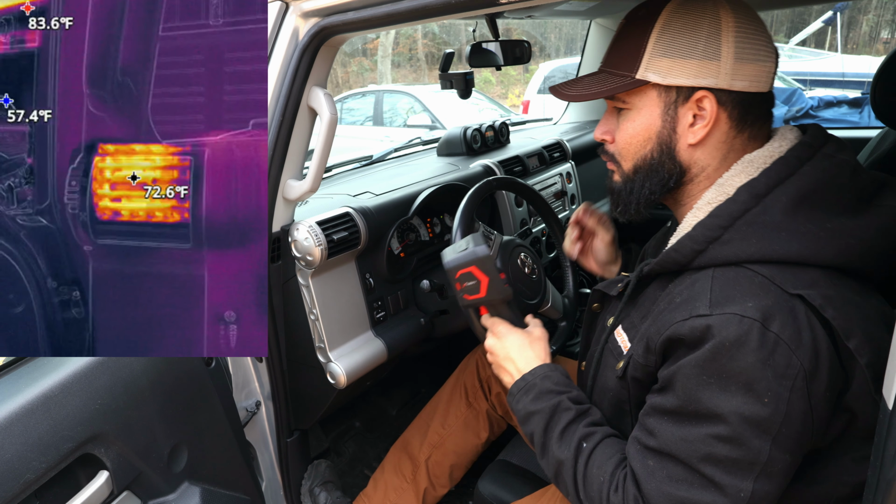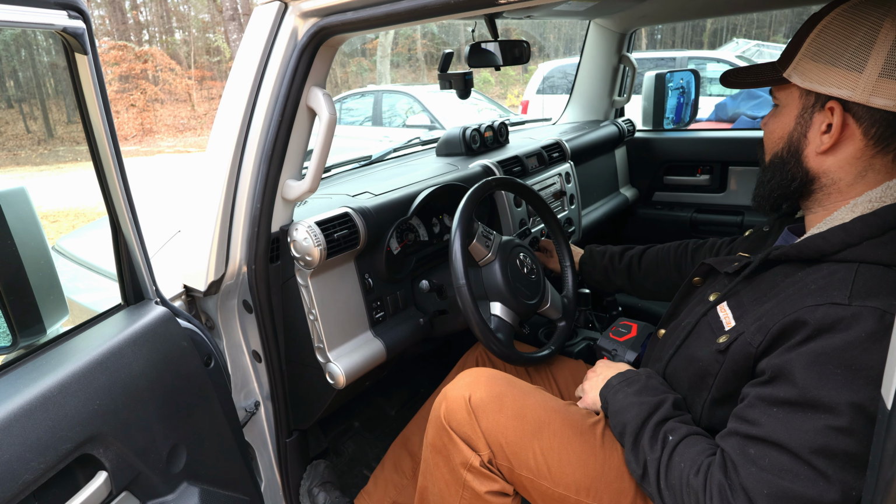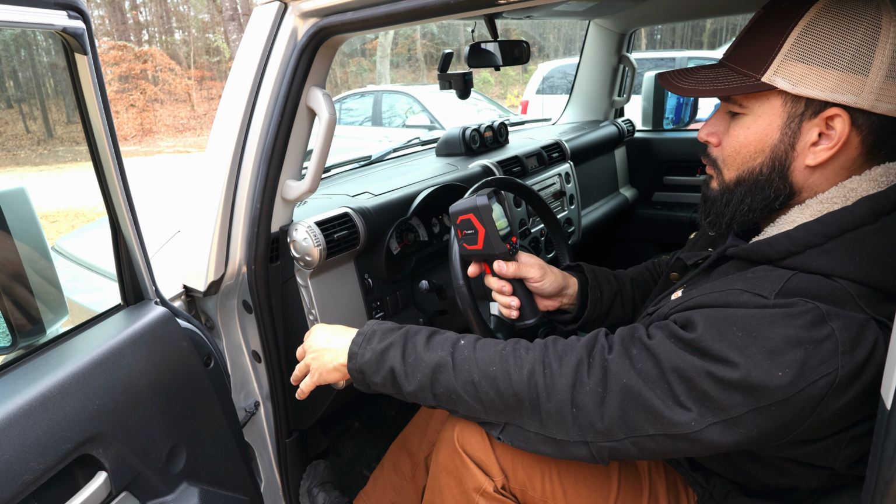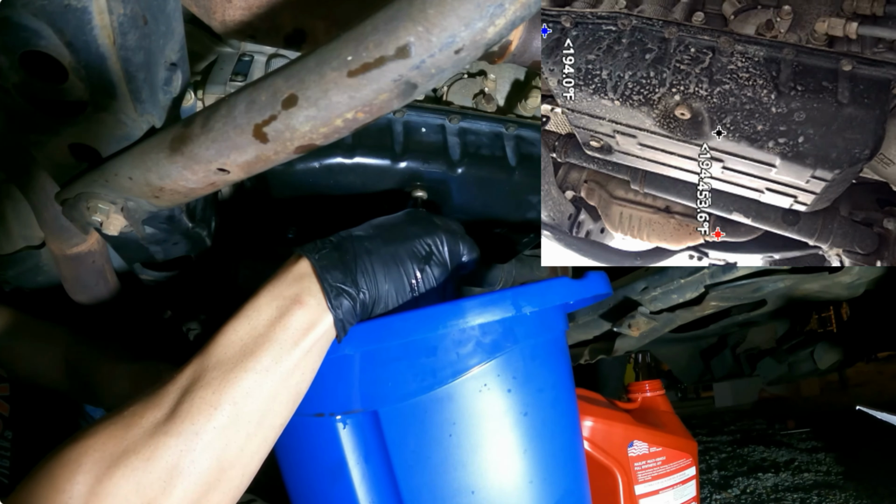So I'll show you some of the things that I could use it for as a mechanic, right? So you can use this tool to diagnose the HVAC on your vehicle, checking the temperature on the vents, checking the temperature on the lines, so many different ways. You could also use this tool for doing maintenance, like transmission maintenance. Sometimes you have to get the actual temperature of the fluid in order to get the right level.